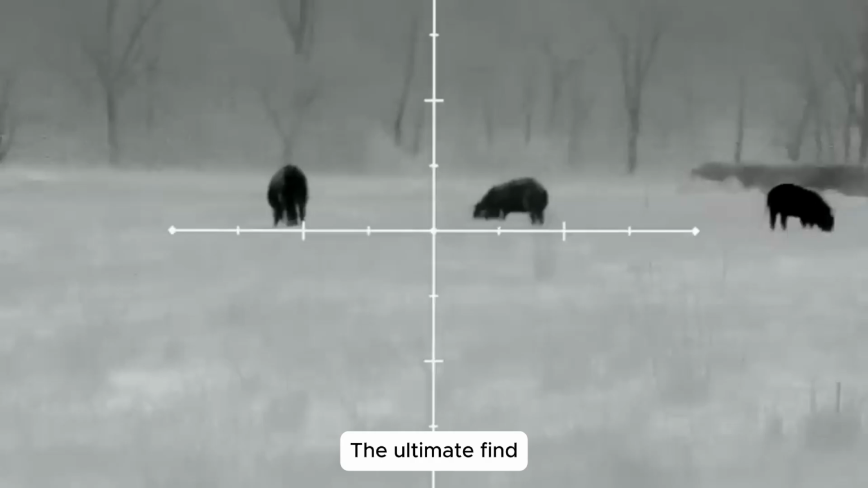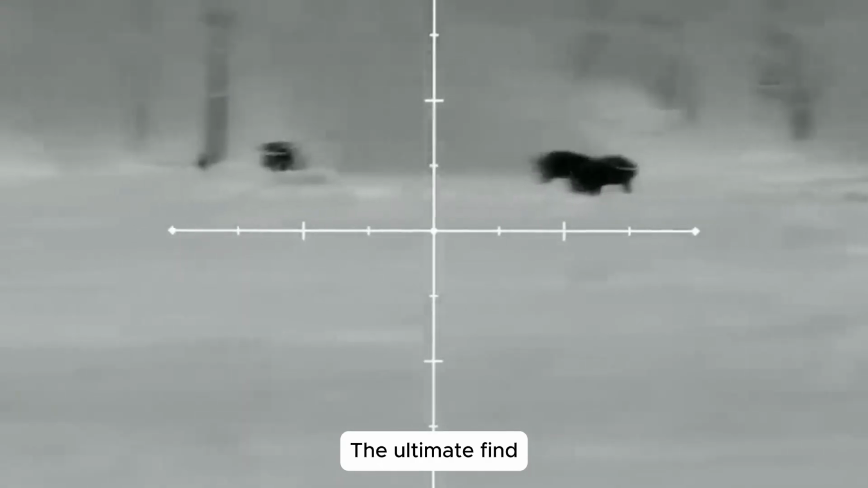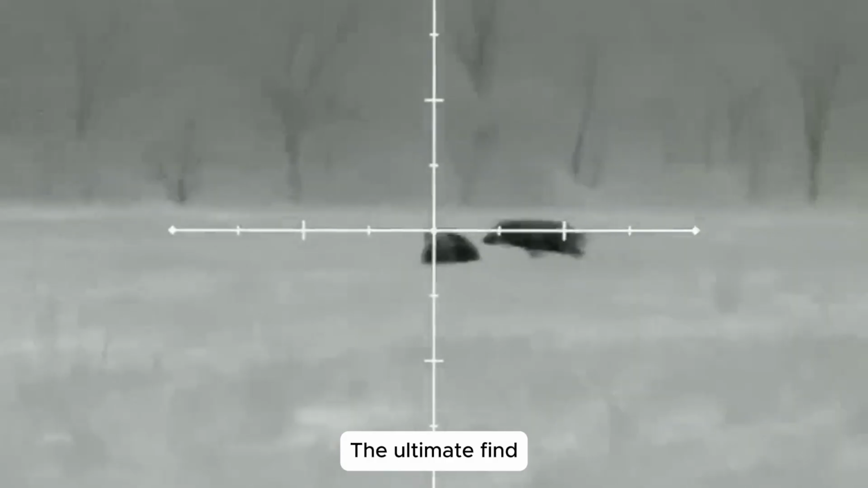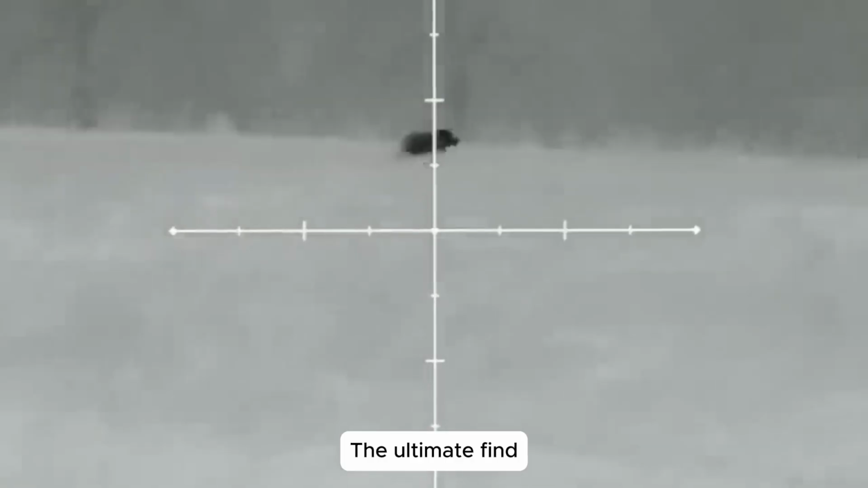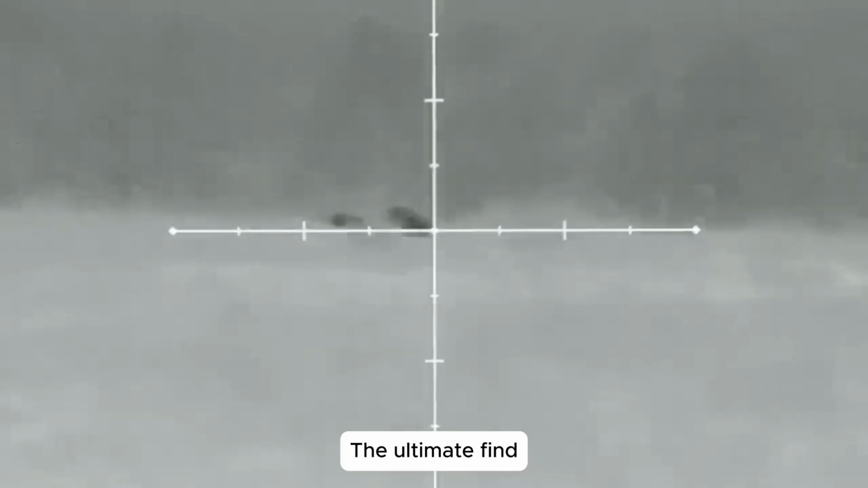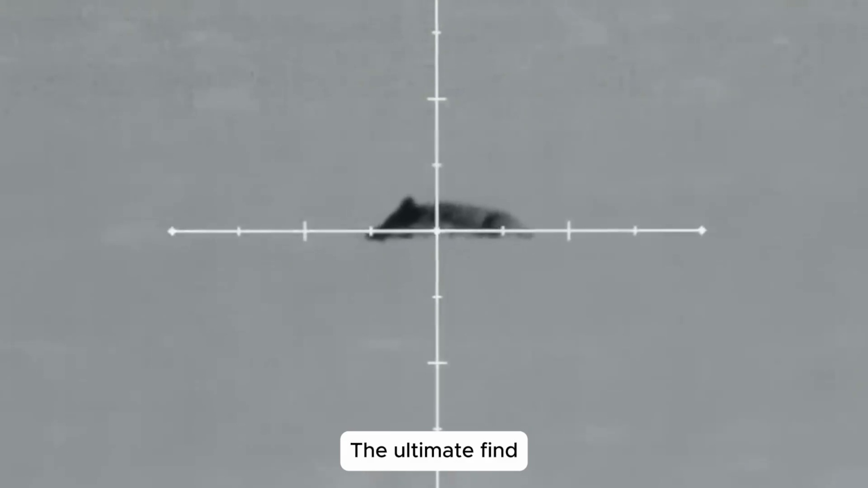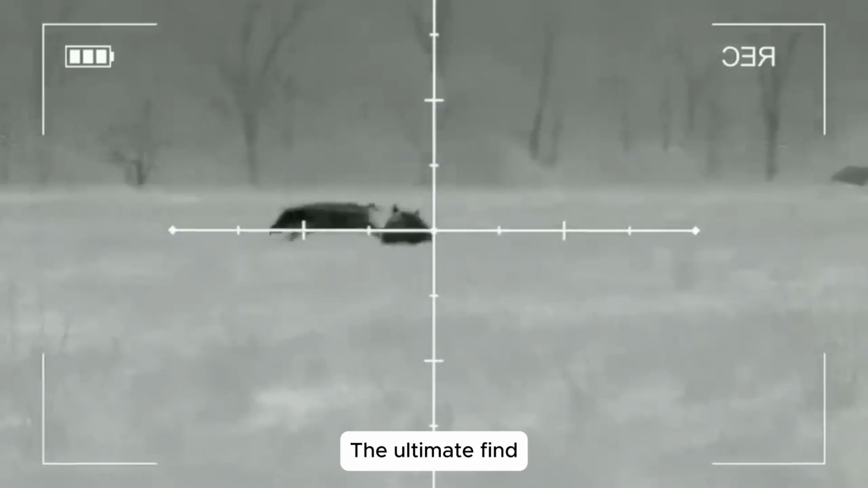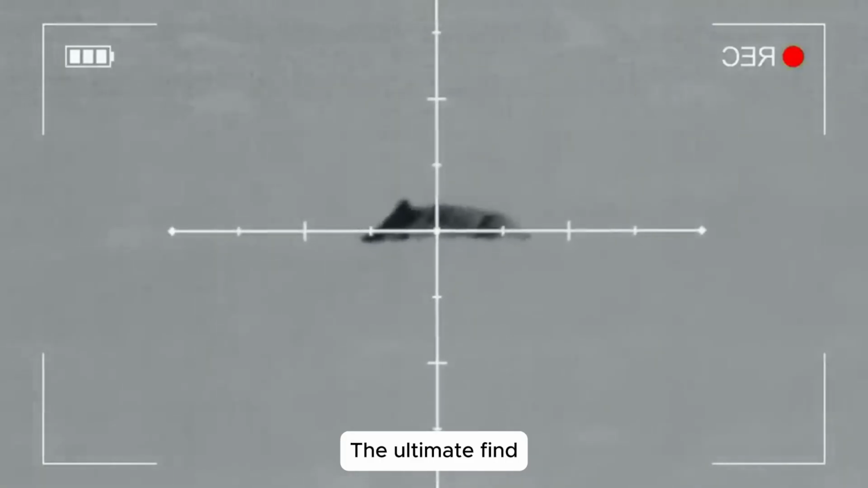And then, they appeared, wild boars emerging from the darkness, unaware they had walked straight into our trap. I didn't rush. Our golden rule was clear: take down the lead boar first. Without their leader, panic would spread, their formation would break, and their will would crumble. I steadied my breath, aligned the crosshairs on the leader, and squeezed the trigger. The loud crack echoed across the field, and the target dropped instantly.